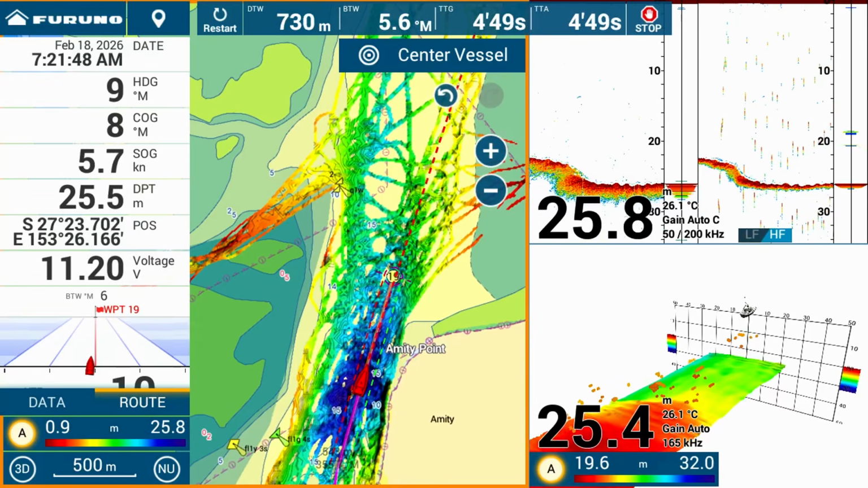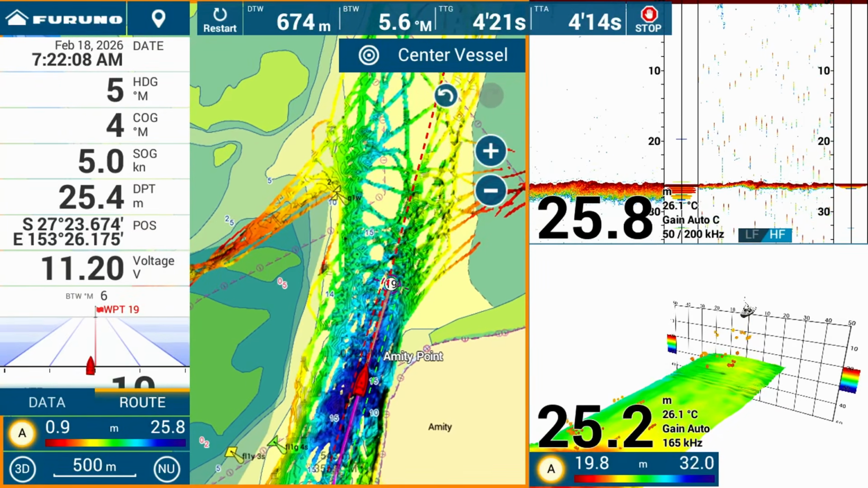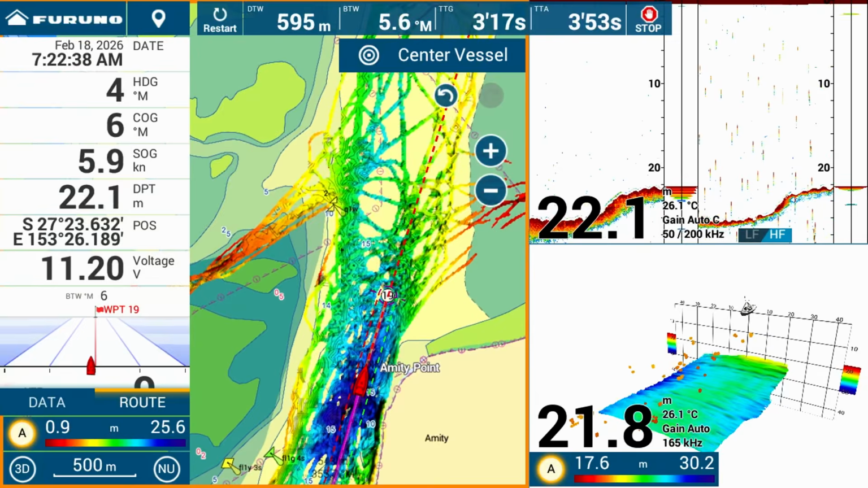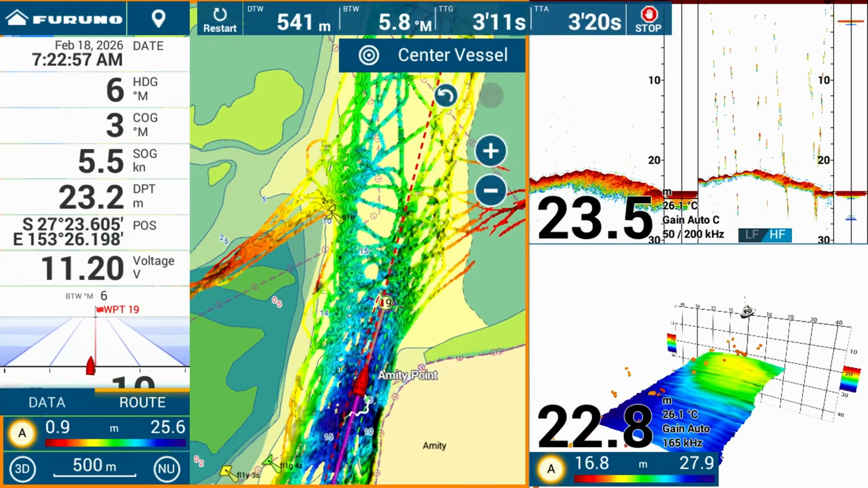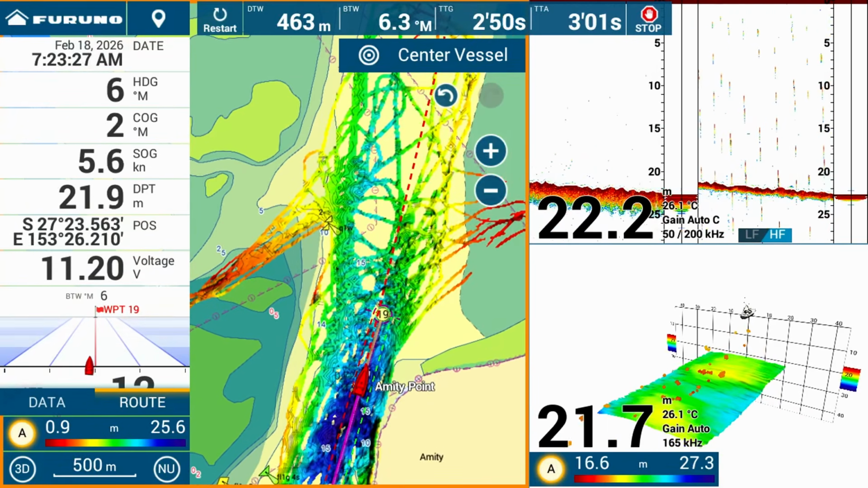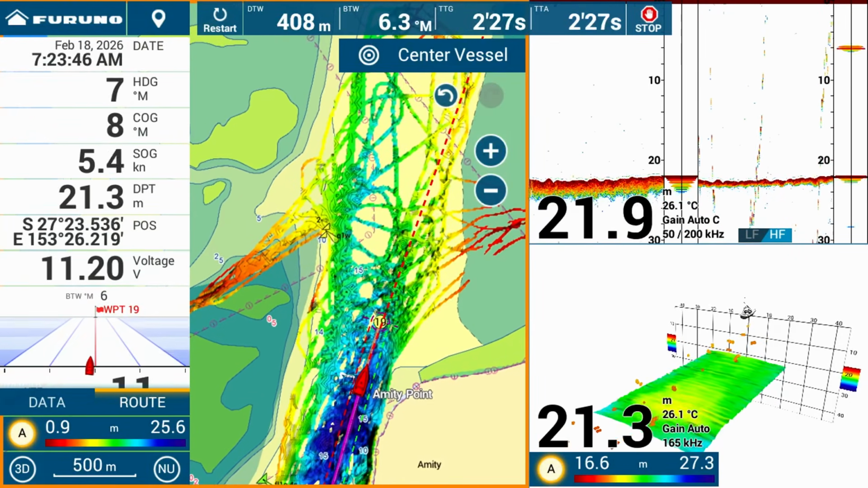I'll just mention that the PBG colouring that you can see on the map has been built up over many trips and a lot of fuel. The coverage of the 3D beam is 120 degrees, so 60 degrees either side of the transducer. The circumference of a circle is 2 pi r, so at 20 metres deep the circumference is roughly 126 metres.